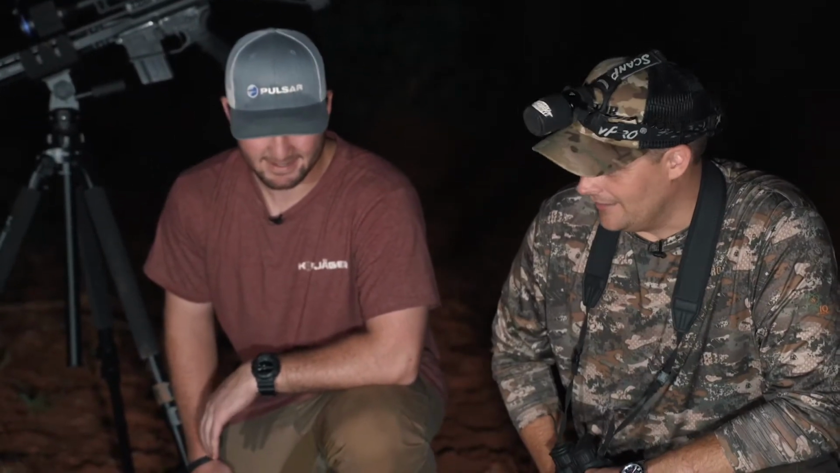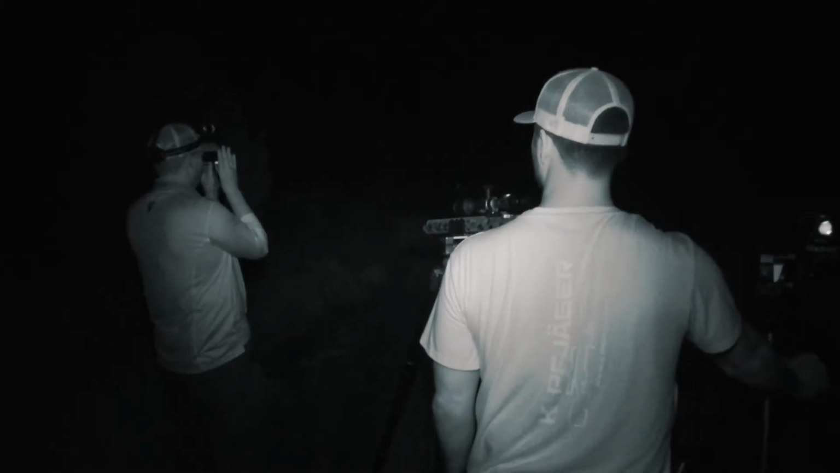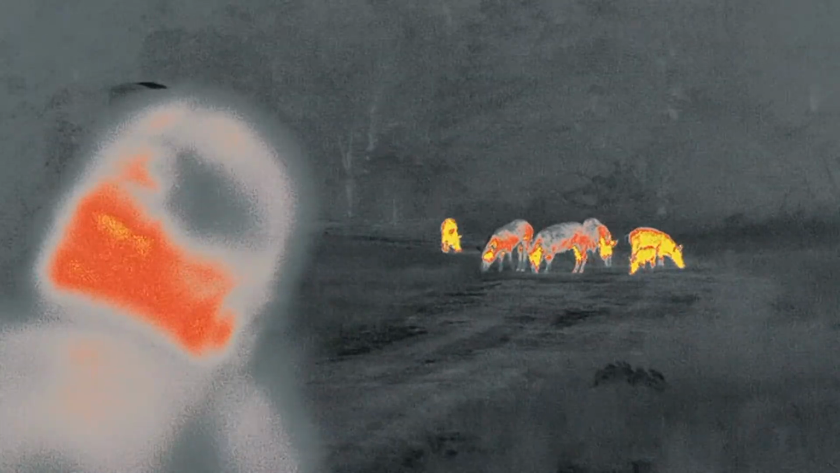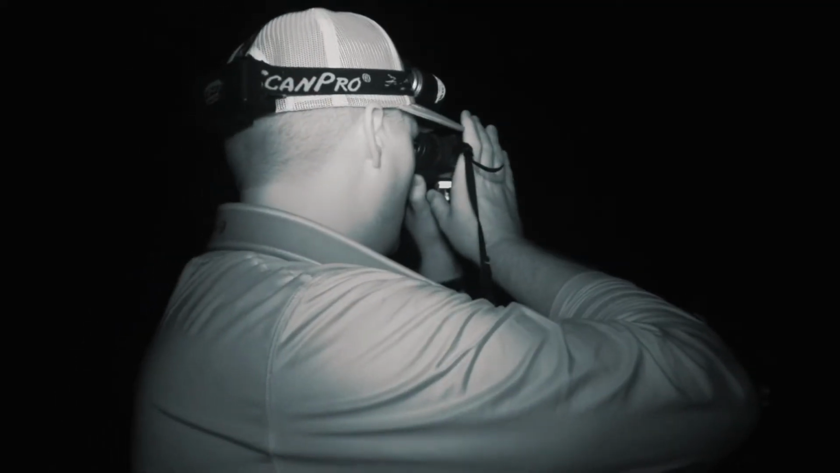But that's all right. Well, night number 2 started out really good. We had some bad luck with those storms rolling in. The wind was swirling. We still were able to see a lot of hogs. We passed up a lot of hogs that we could have shot, but we didn't see the big one we were looking for. So we're gonna shut things down, head in, go get some rest, and try them again in the morning.